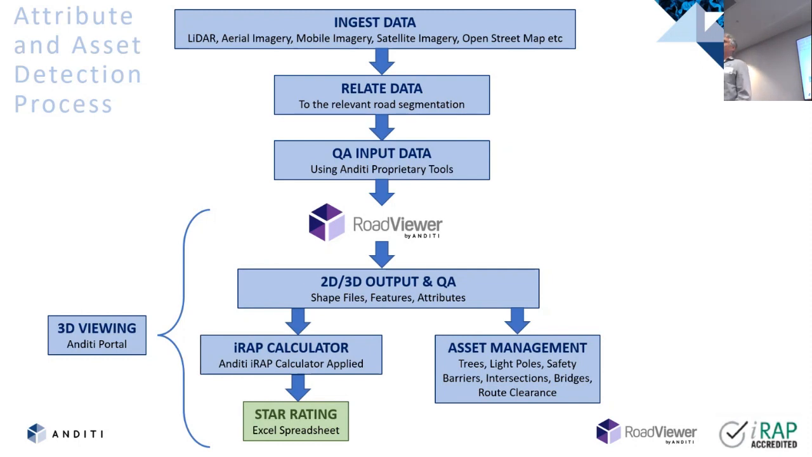We then QA that data, because there's no point putting data into an automated process when it's got gaps, holes and things in it. So we've got to find all those because it just crashes. So we've developed some good tools for that. And from that, we can output 2D and 3D data and QA the whole thing. We then generate effectively what we call our iRAP calculator data, which then gets fed into VIDA and goes up in a spreadsheet. But at the same time, we pull out a whole heap of asset information. How many poles are there? Where are they? What's the length of street safety barriers, et cetera. And all of that we can view in a 3D portal, which helps us in that space.